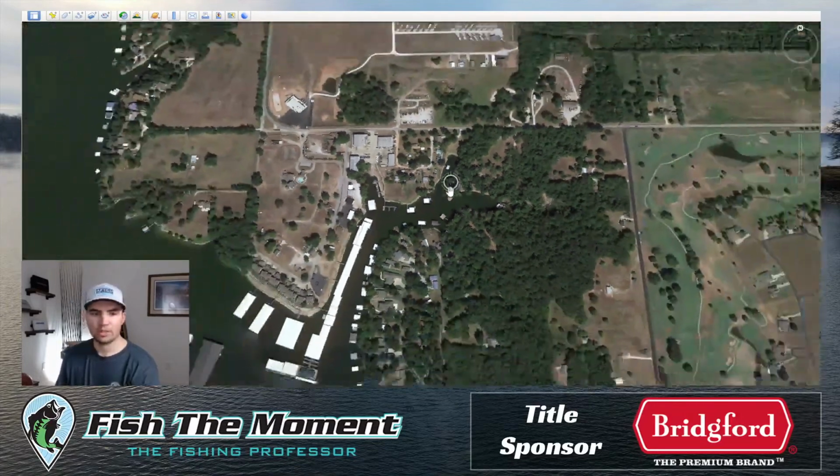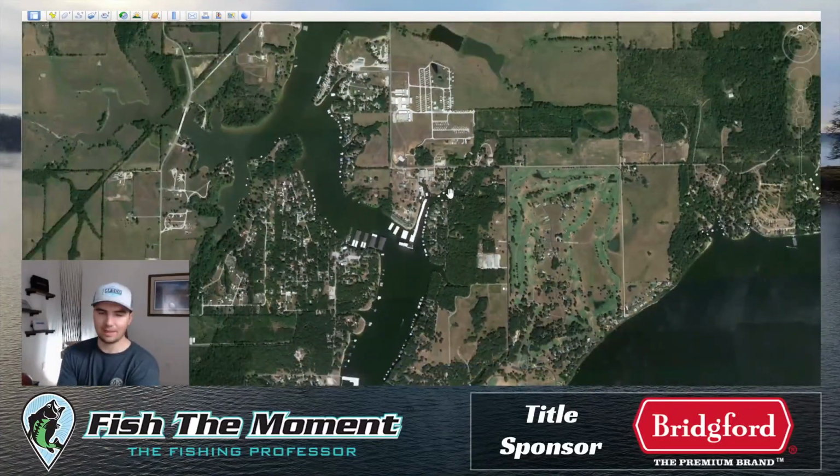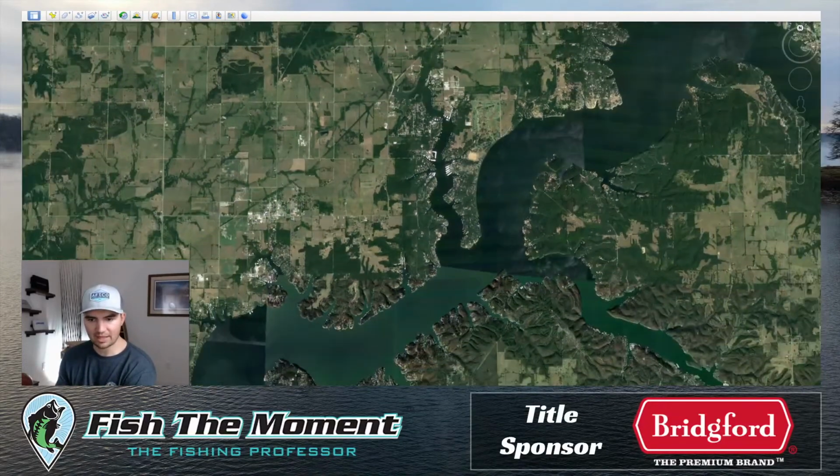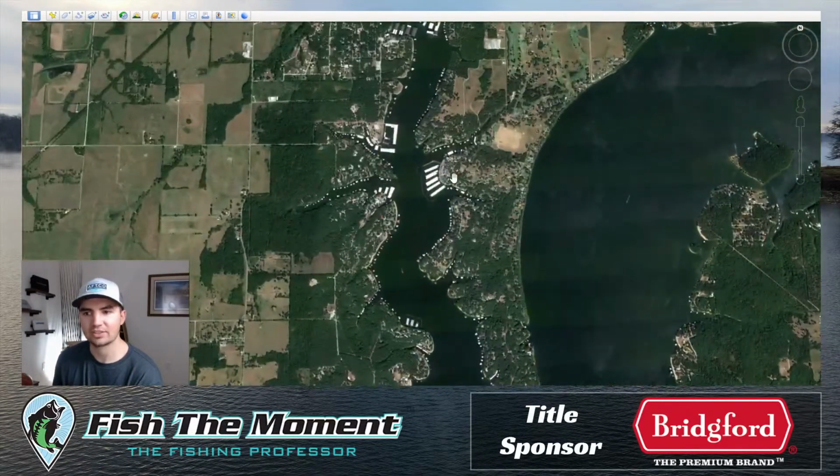So not only do you have to worry about bank angle and bottom composition, but you also have to figure out where the docks are within the pockets, whether they're right on the main lake or in the backs of the creeks, and the water visibility. There's a lot of factors that go into dock fishing. I don't like dock fishing that much because there's too much variability. So I just ignore the docks and just graph offshore because then I don't have to deal with all that.